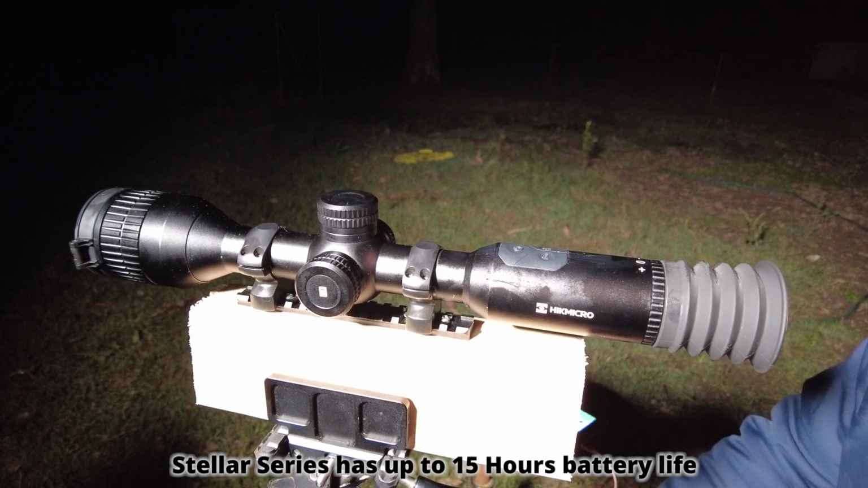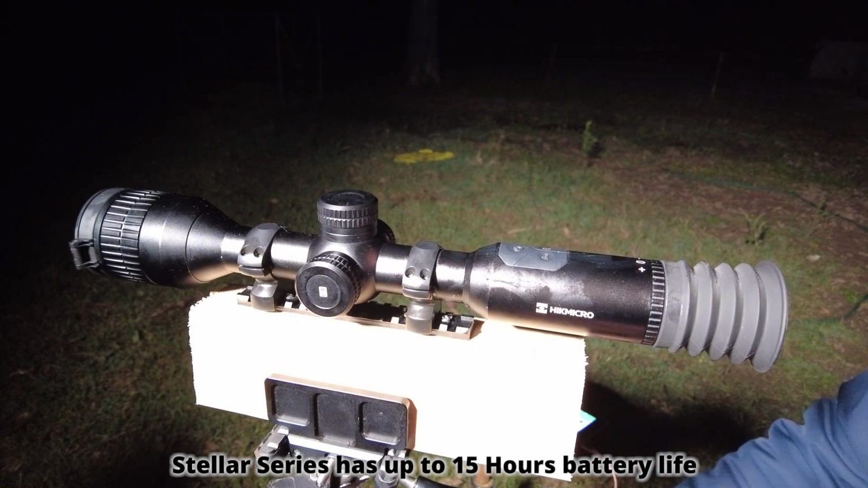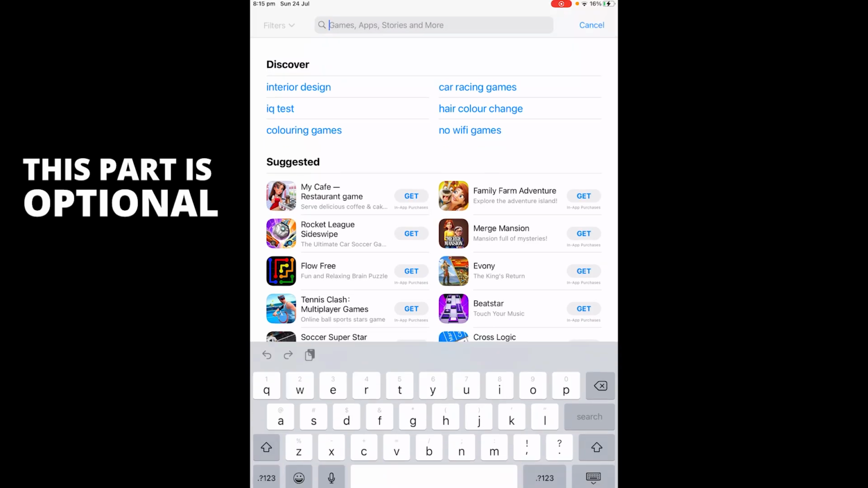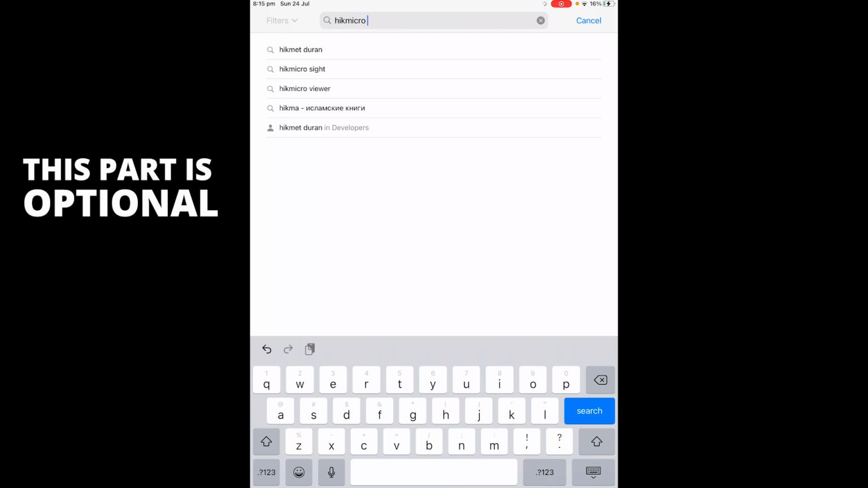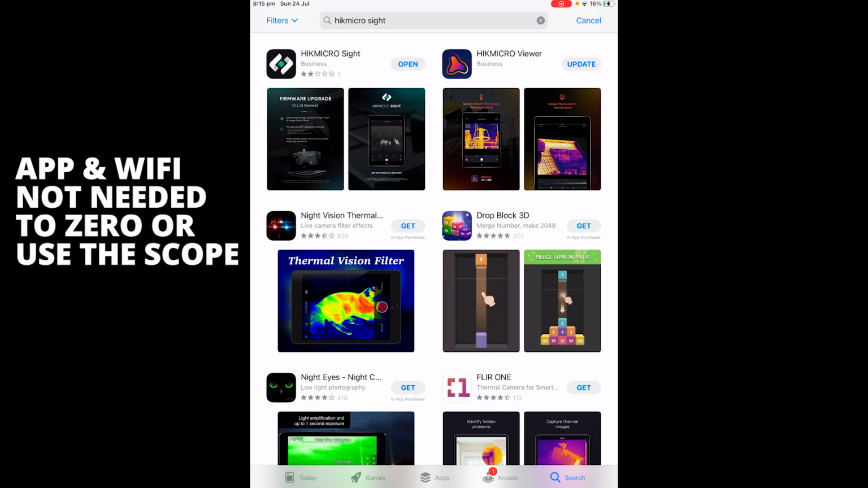Alright, so now we're going to run through how to connect to the Wi-Fi, how to access the menus, and then how to zero the device. Alright, so go over to your tablet. We want to download the Hikmicro app. So go to the App Store, and then you just download that app there, or if you've already got it installed, press open like I have here.